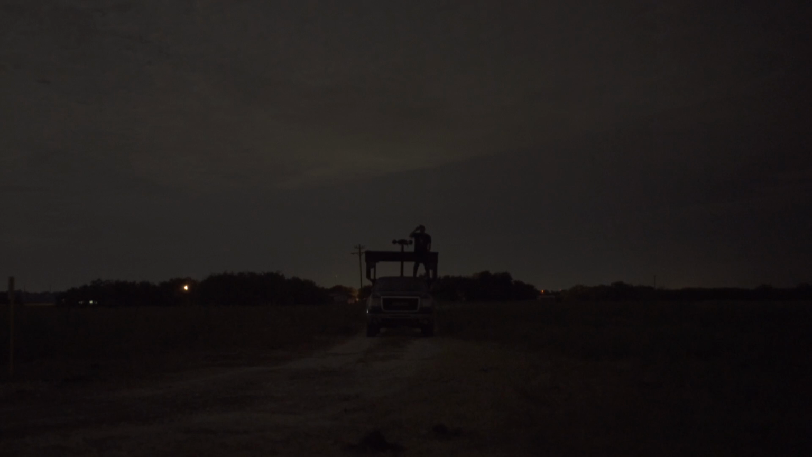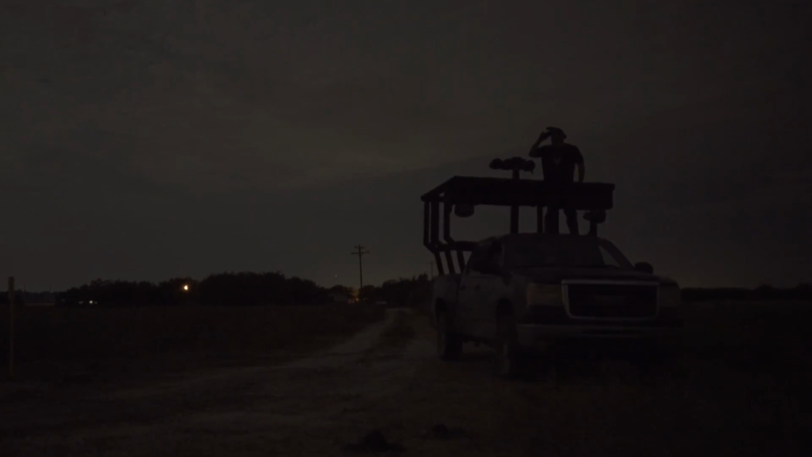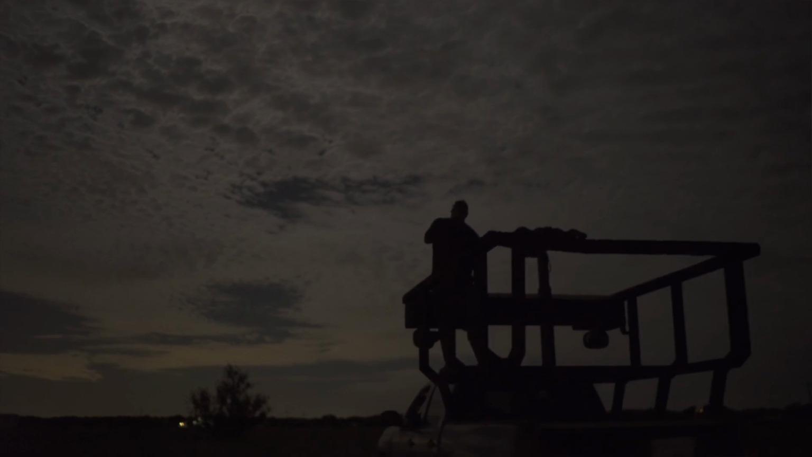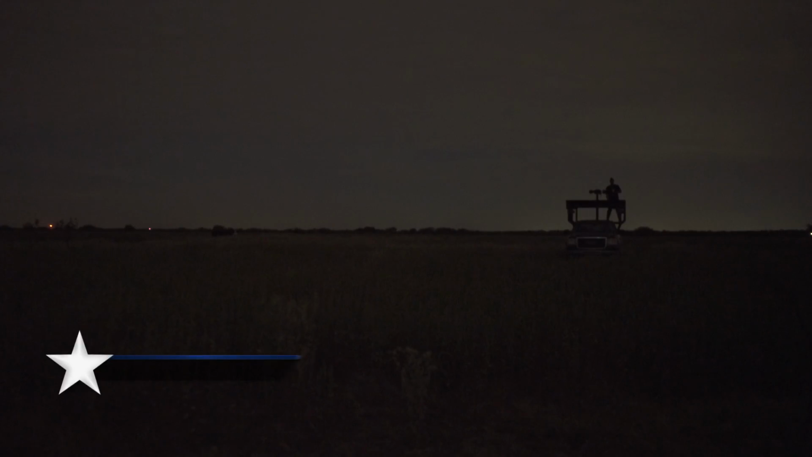I can't tell you how many times we've been driving in a place like this. The grass is kind of tall, and there's usually always something in this field. There's so many times we've been driving in and had somebody up top just kind of scanning with the thermal and spot a coyote out there quick enough to where we can get up and get after them. That thermal can see out there 600-700 yards in front of the truck. You can see him way out there.